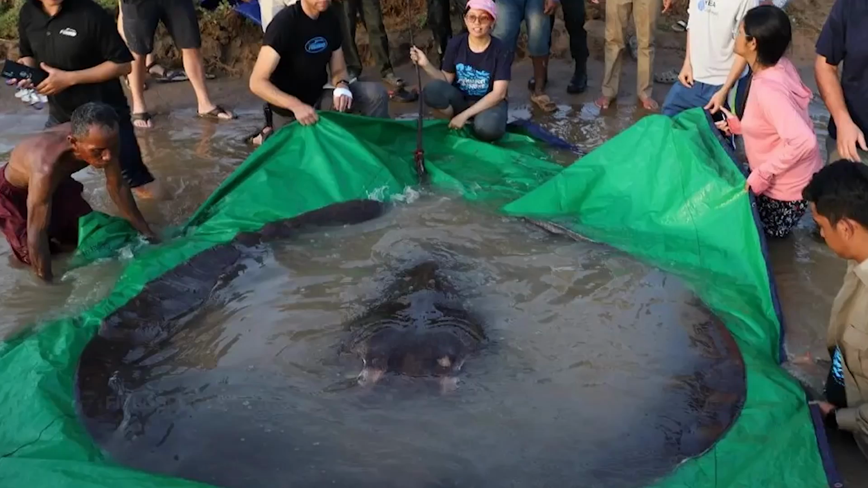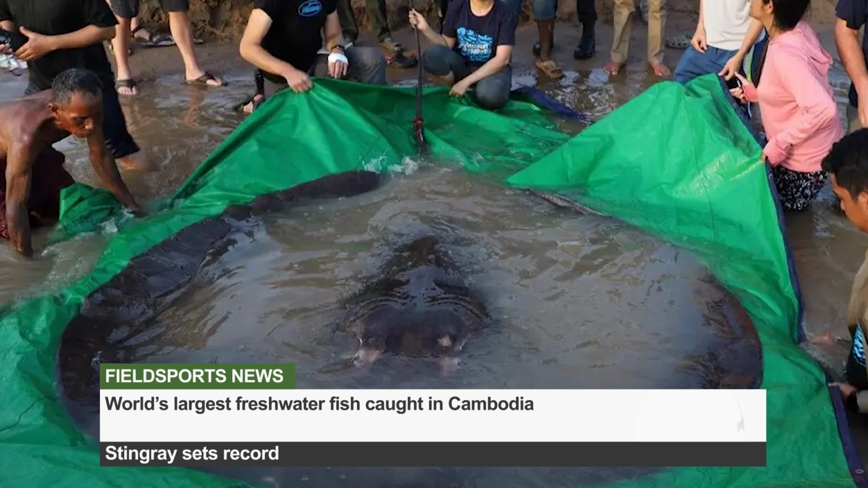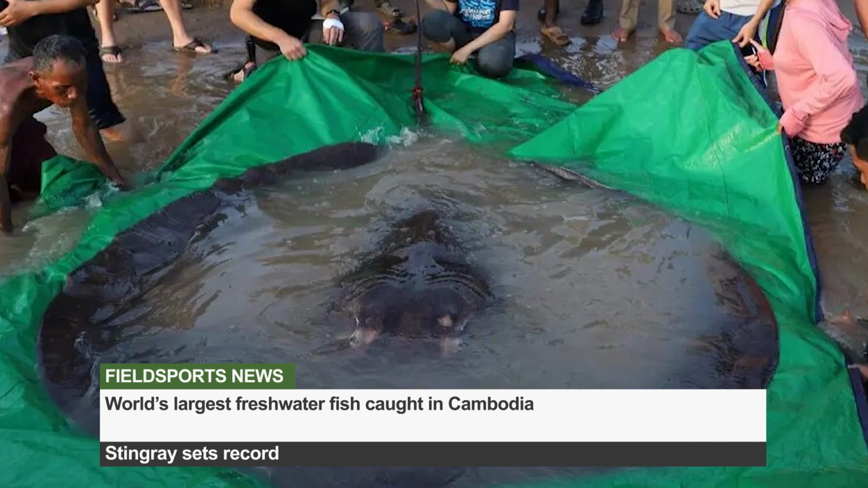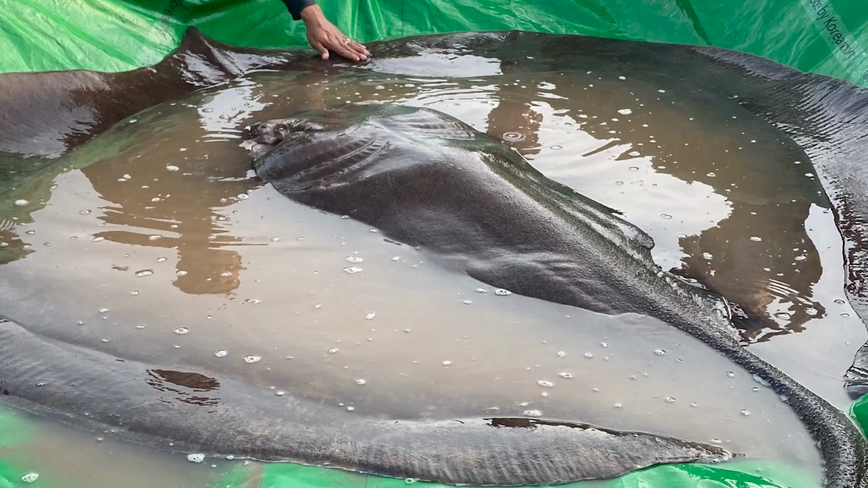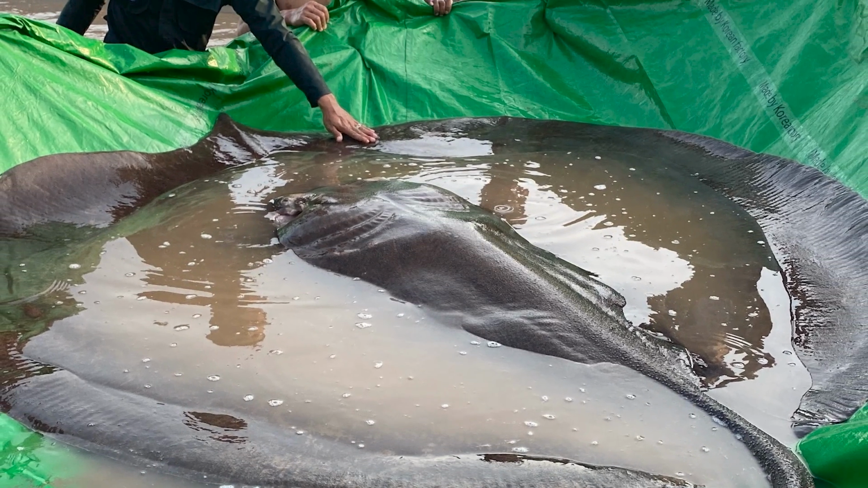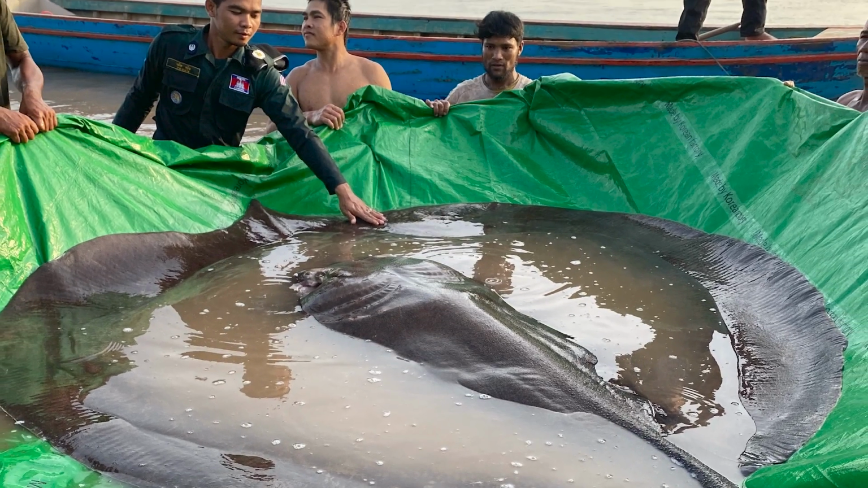Scientists say a giant stingray caught in Cambodia could be the largest exclusively freshwater fish ever recorded. Locals have nicknamed the fish, which is 13 foot long, Full Moon because of its shape. It weighs 660 pounds and beats the previous record, a Mekong giant catfish caught in northern Thailand in 2005 that weighed 646 pounds. Researchers have attached a tagging device to the fish's tail to keep track of it. They paid the fisherman $600.